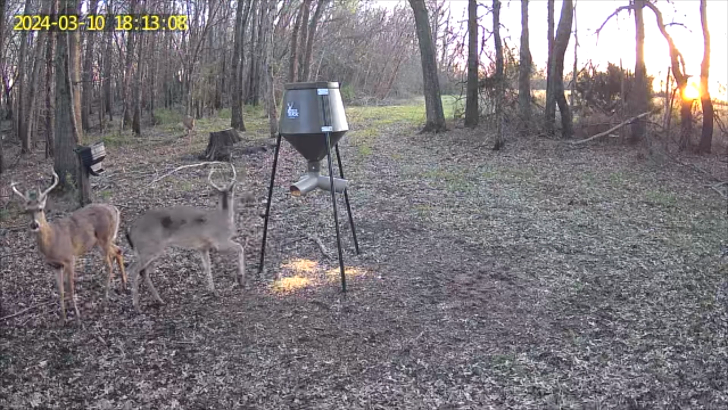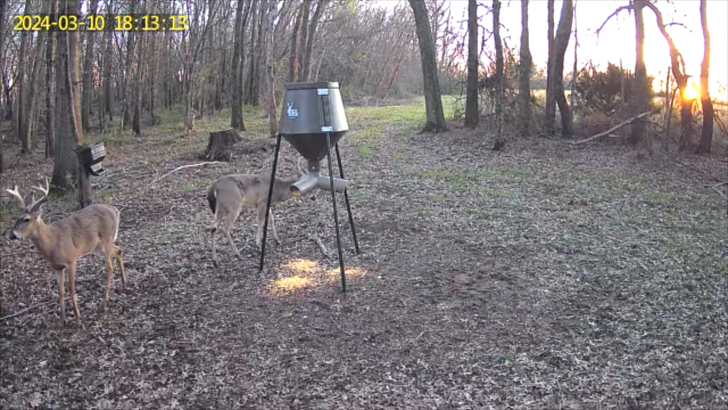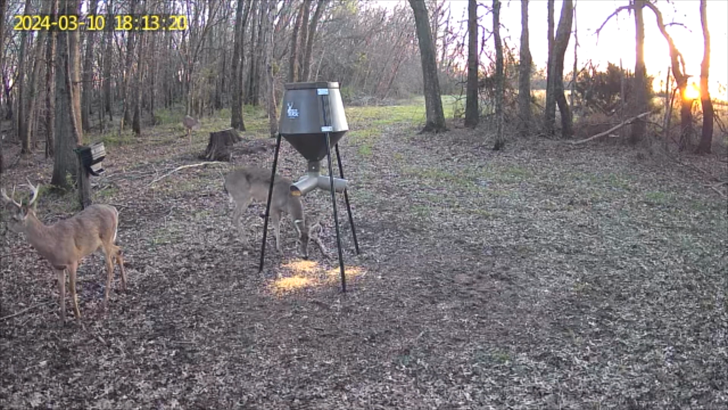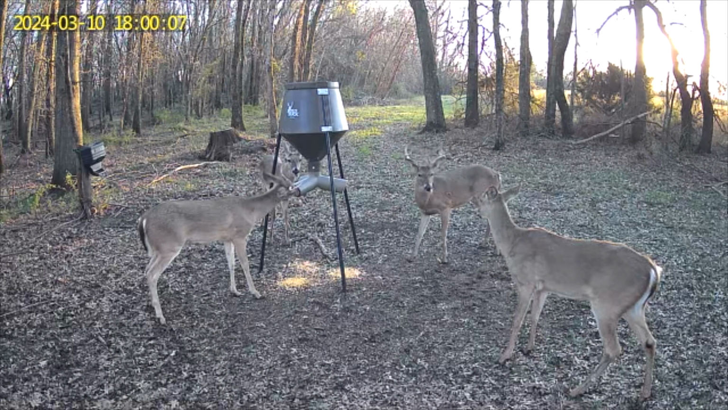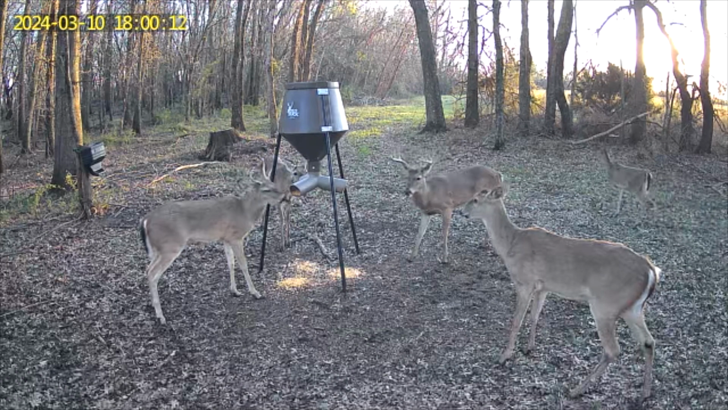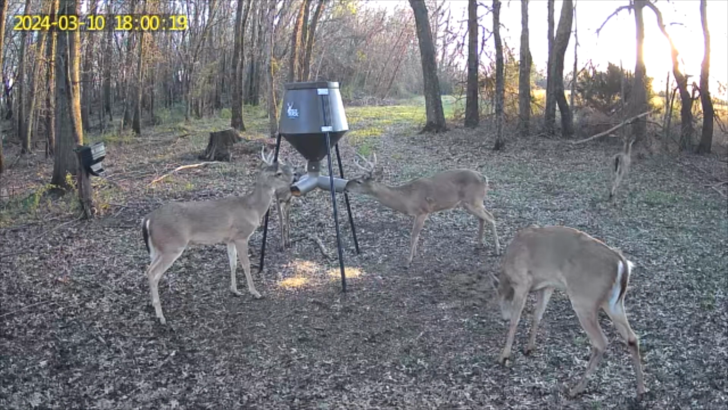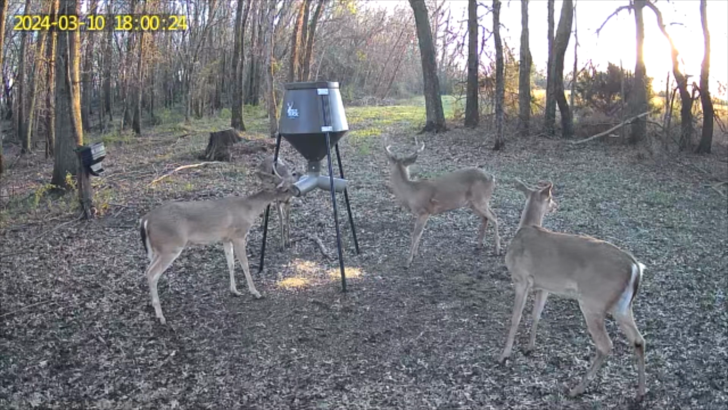Couple bucks. This was as of 3/10, so March 10th. They still had their antlers on. I think most of them have pretty much dropped it now. So there's another shot of the bucks. That one right there in the front, you can kind of tell that it had some little nubs. Those are where those antlers fell off. So pretty sure that one back there in the back is a little doe. But yeah, takes pretty good camera quality, pretty good video.